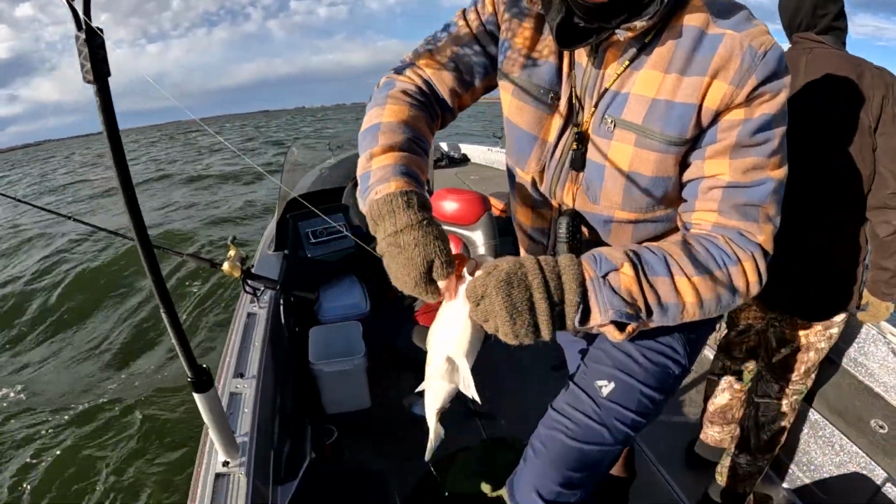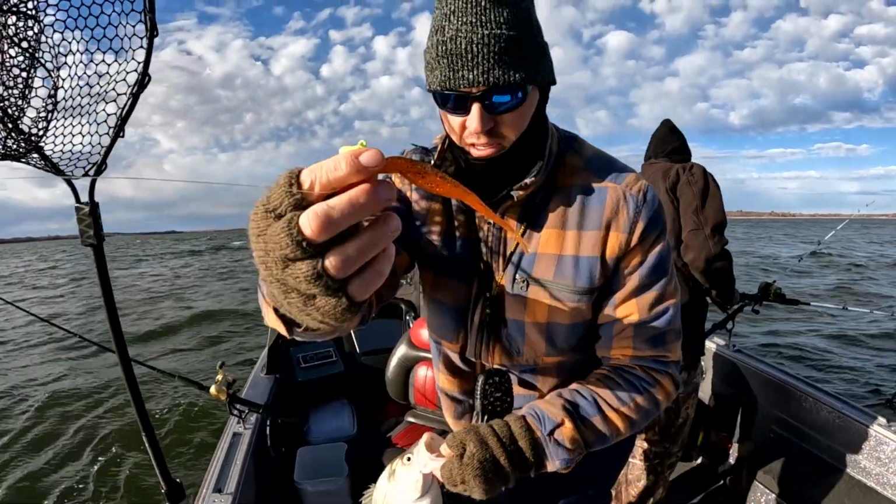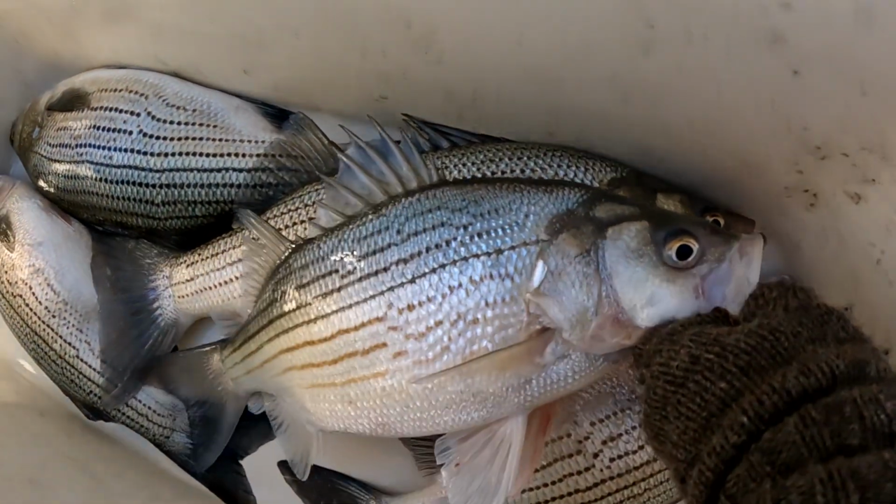Kind of this watermelon with flakes right here. It's been pretty good, man, with the same head that I'm using. Seems to be working good. A little bit smaller one. This is a smaller one than the day. But you can tell how big that fish is. Look at this little bit. Look at this little bitty one right here, man.